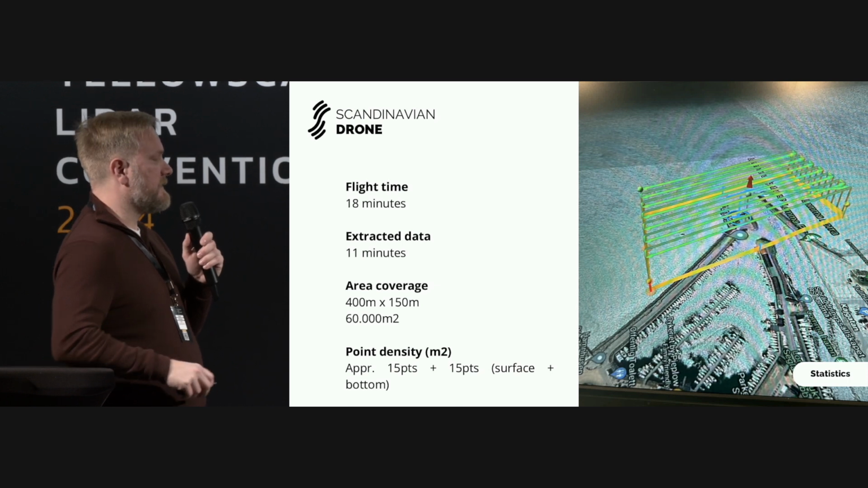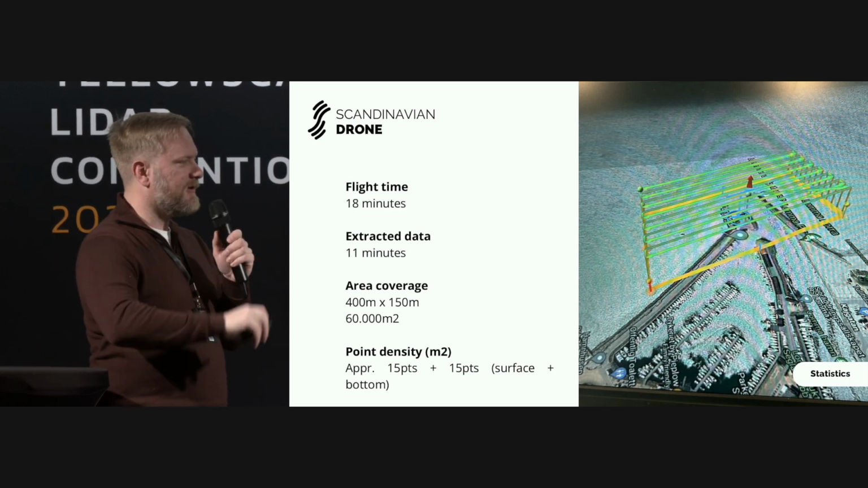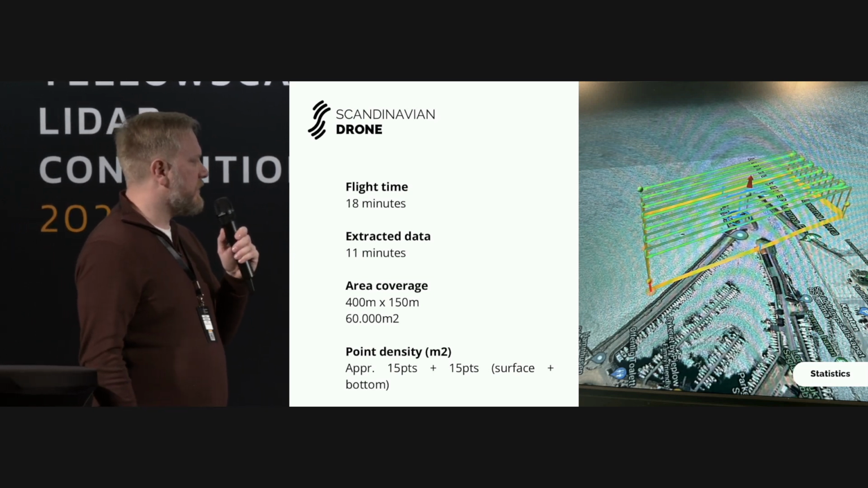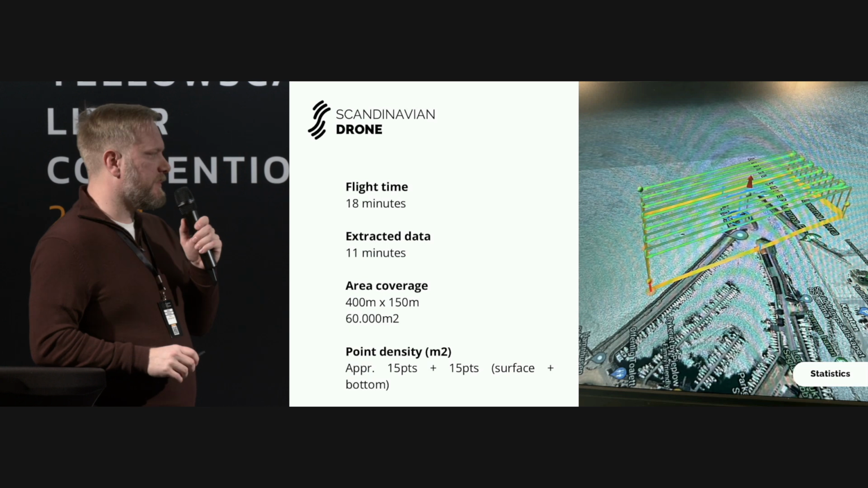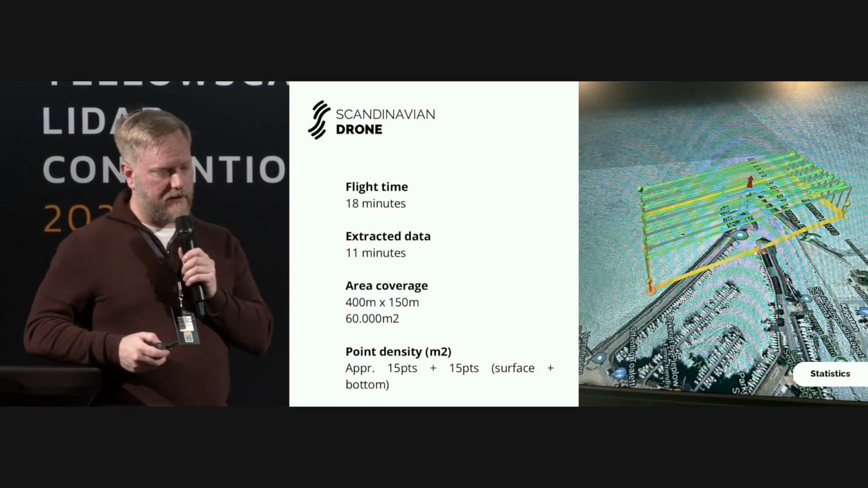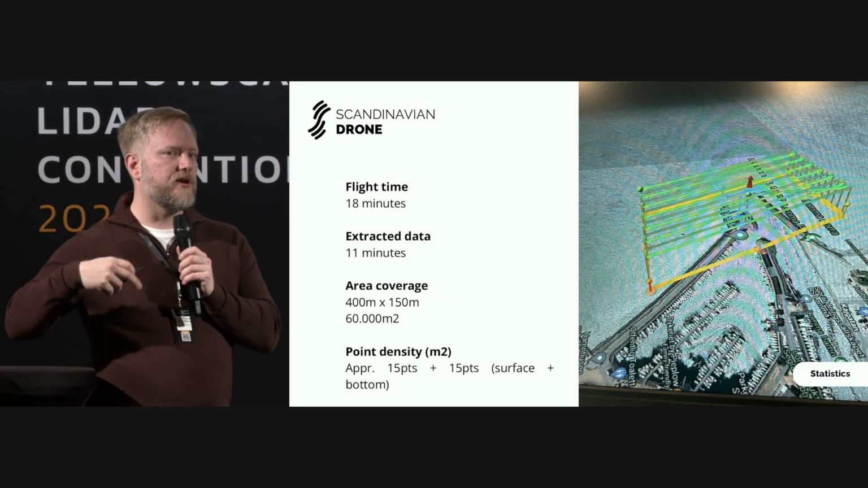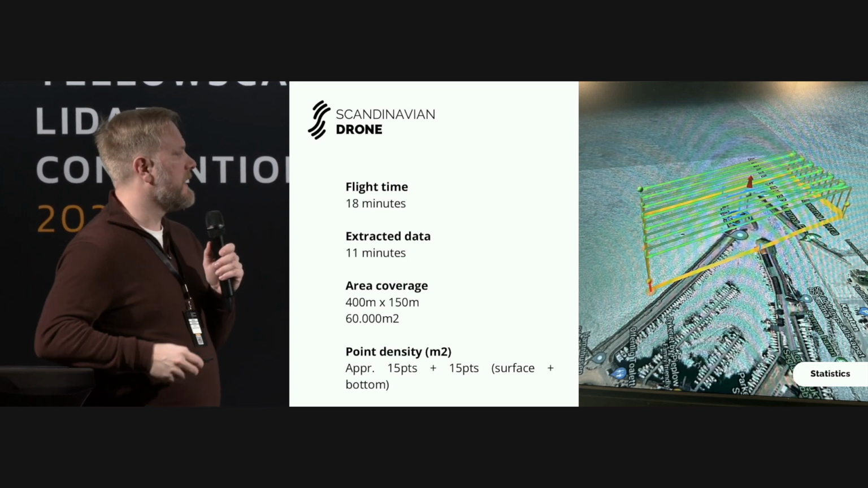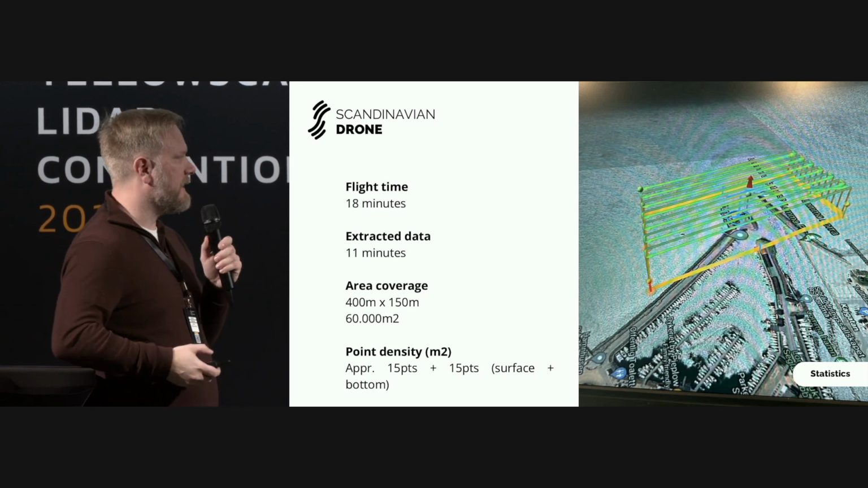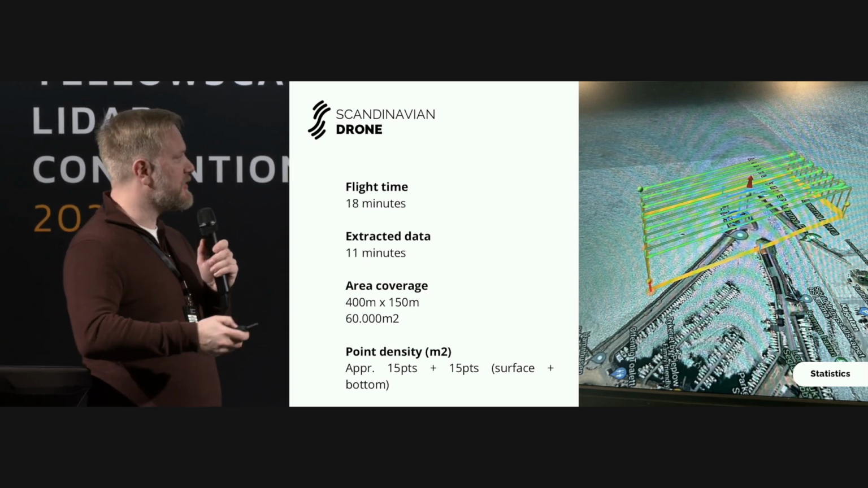Point density, this is a rough estimate, so don't hold me to those numbers exactly, but approximately 15-20 points per square meter, I'd say, is realistic. And of course the flight altitude and the speed can change this, as well as new algorithms improving the extraction of points in the future.